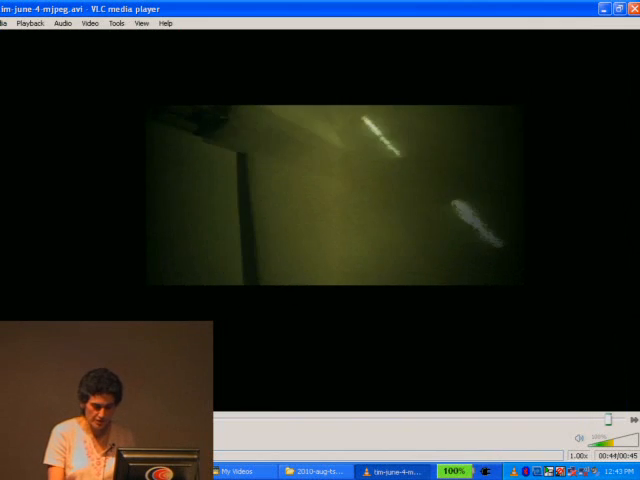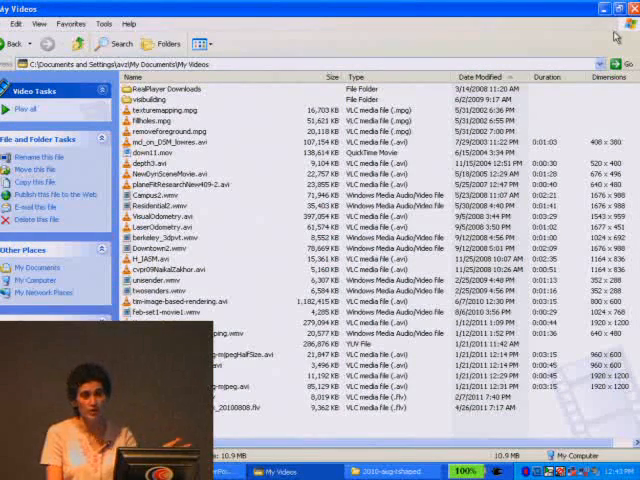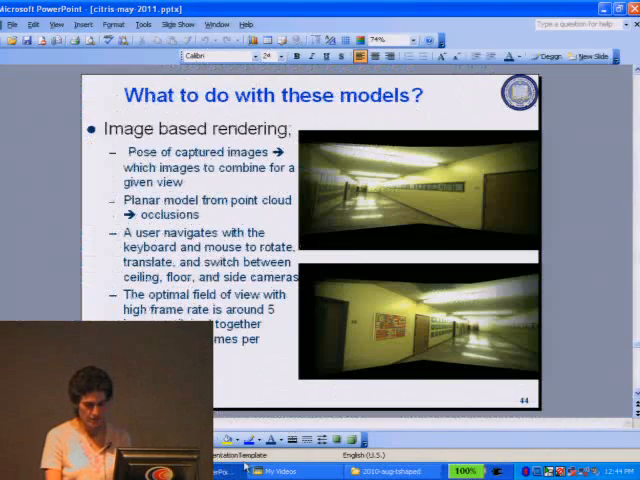So here's one interesting thing you can do with these models. Oh, it's not really with the models. Information that we retrieve during the model generation, we can exploit to do image-based rendering, for example.